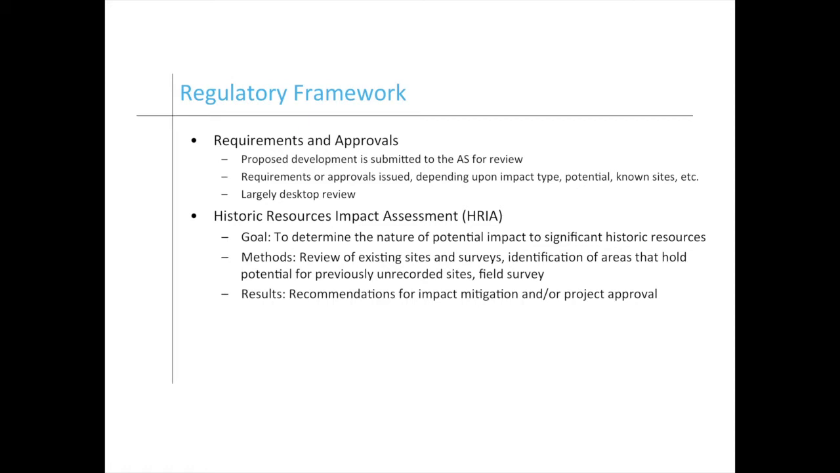And that is the Historic Resource Impact Assessment process, which involves a proponent hiring an archaeological consultant that will then go out, do an existing record search, and find areas on the ground that might hold hitherto unrecorded archaeological and historic sites. They'll do a field survey, maybe they'll find sites, maybe they won't, and then they'll make recommendations as to how potential impacts to those sites can be mitigated or avoided entirely, which is always the best option to go for.